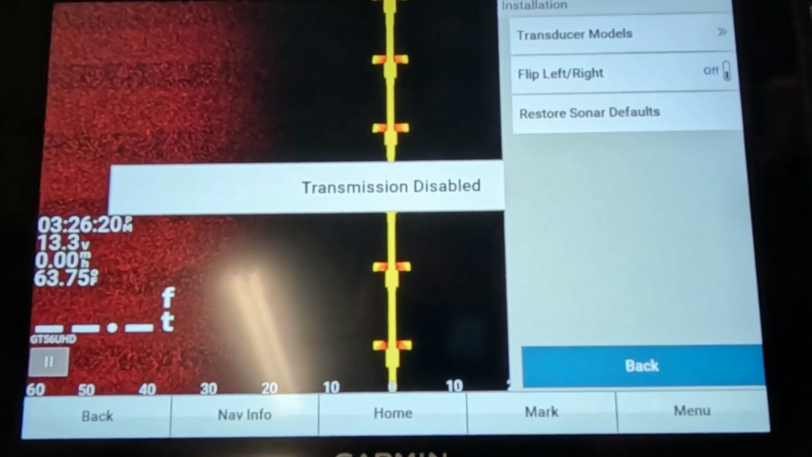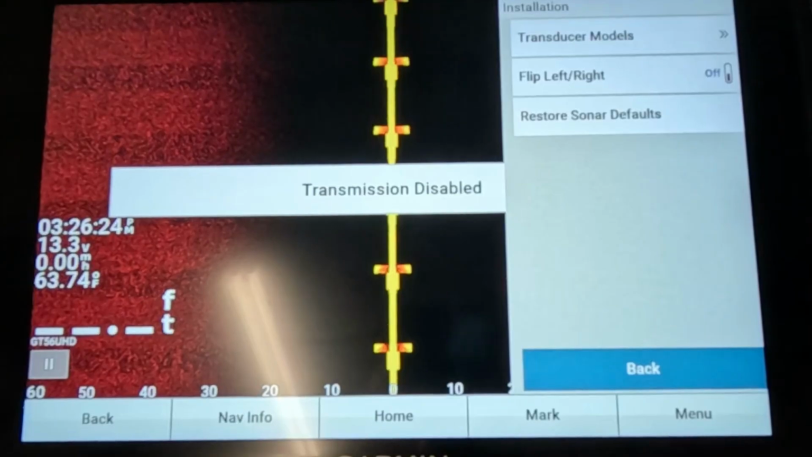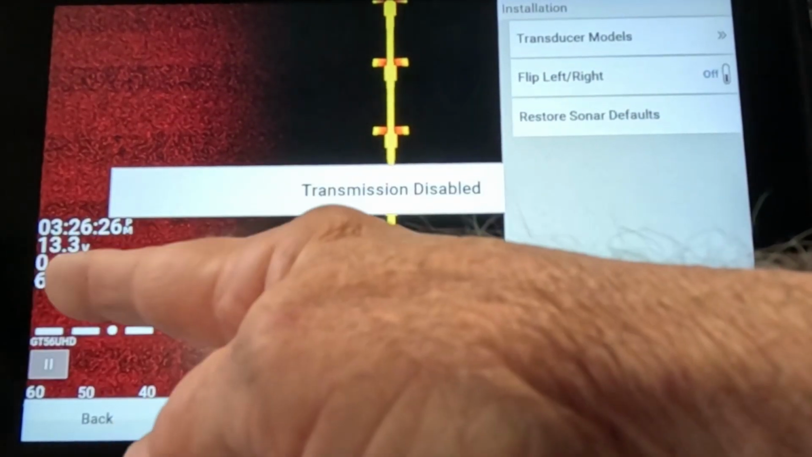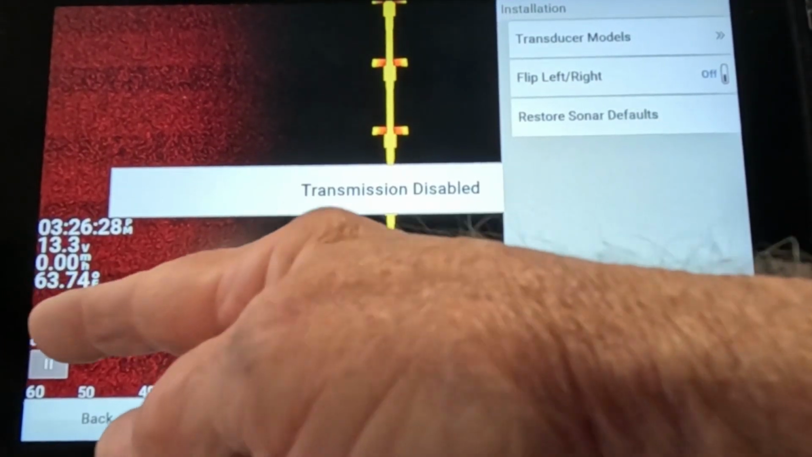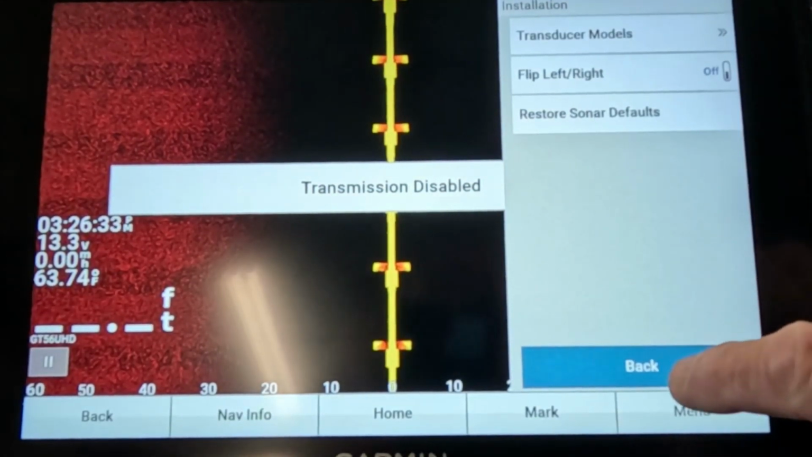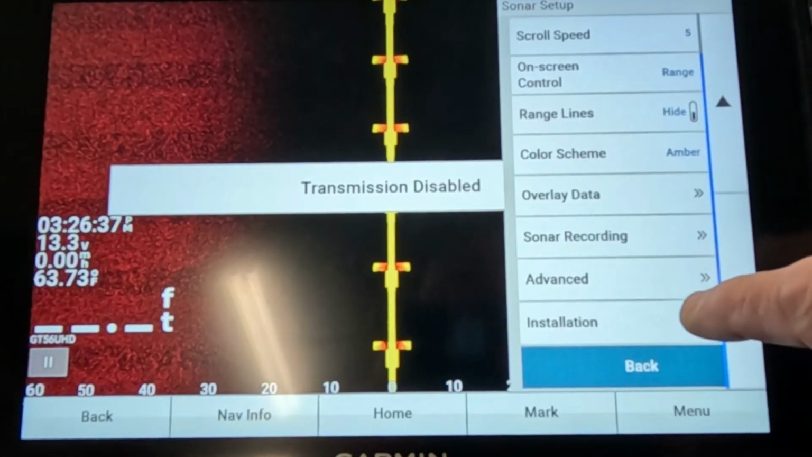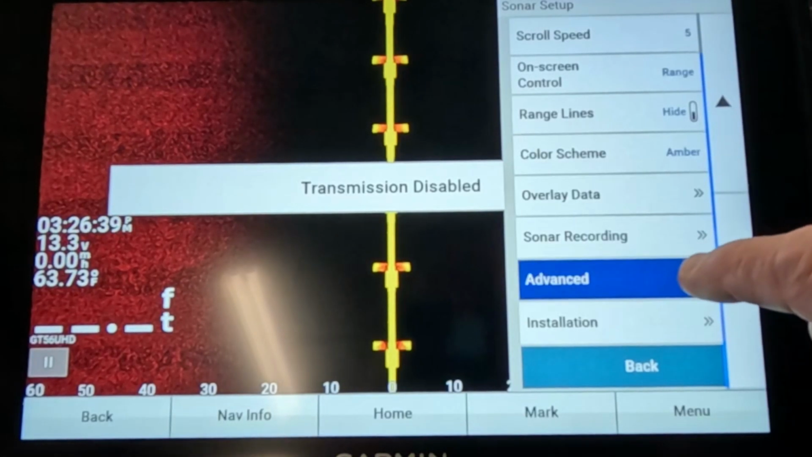Installation. Now, it's kind of crazy, you can change the screen, instead of looking over here to the left, you can make that right, and you can make this over here left. I don't know why they did that, but they did. But there was one other little thing I wanted to show y'all.